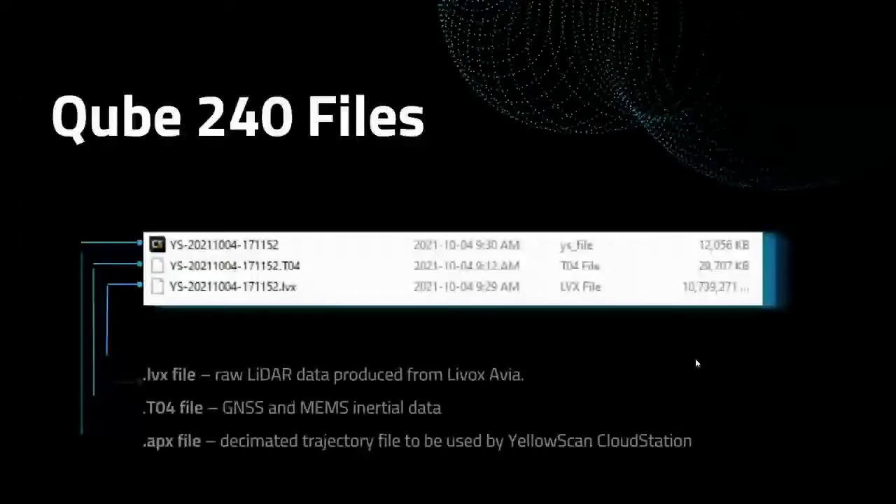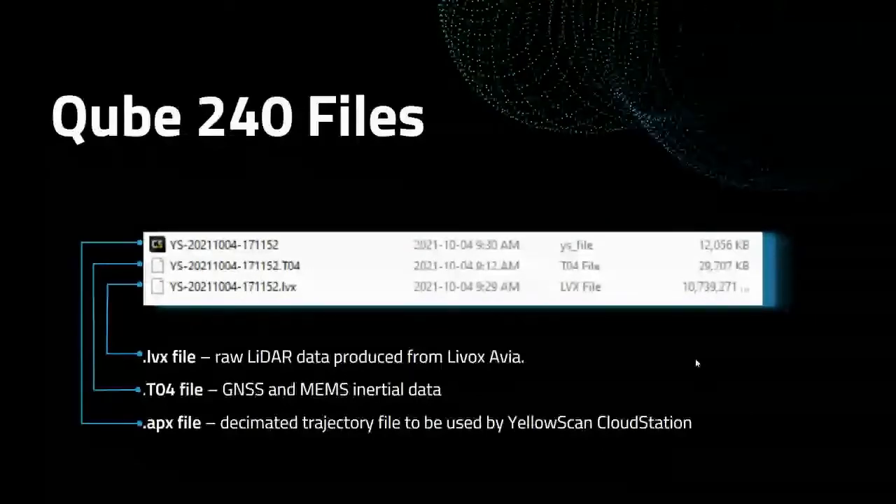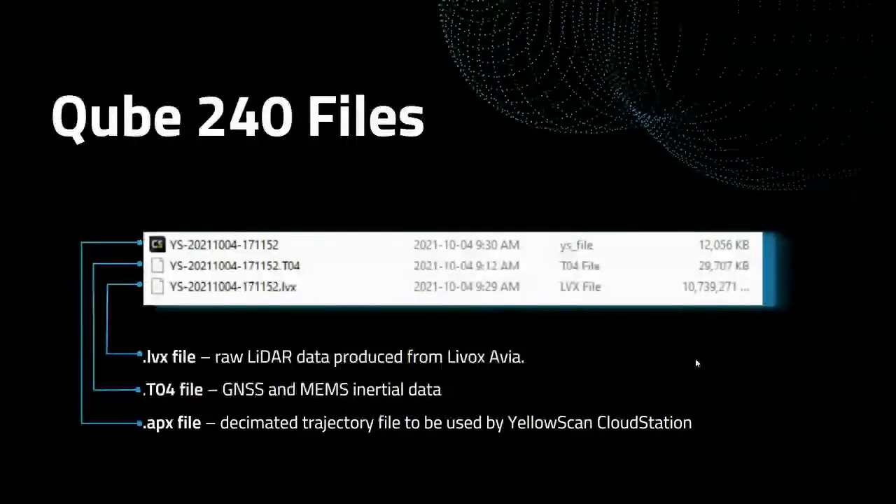After our flight, we're always left with three files. An LVX file, which is our raw LiDAR data produced from our Livox Avia. You can see that the size is quite substantial on that. We have our T04 file, which is our inertial data, our trajectory file, and then our APX, which is our decimated trajectory file used by YellowScan CloudStation. So three files is all we get for each flight.